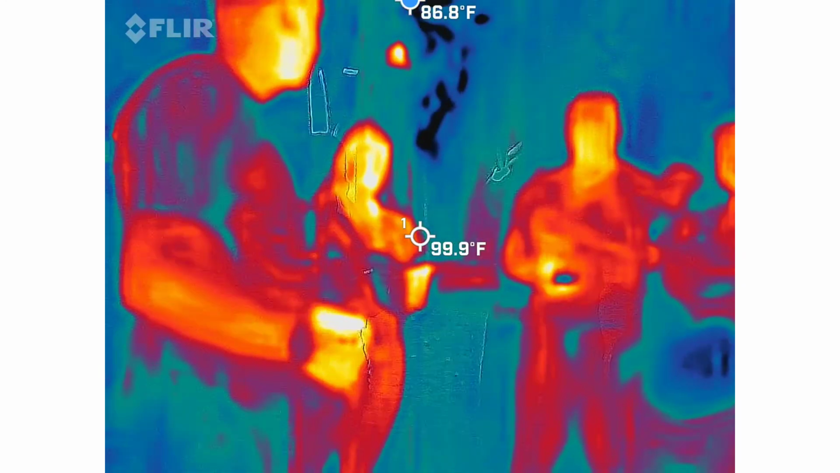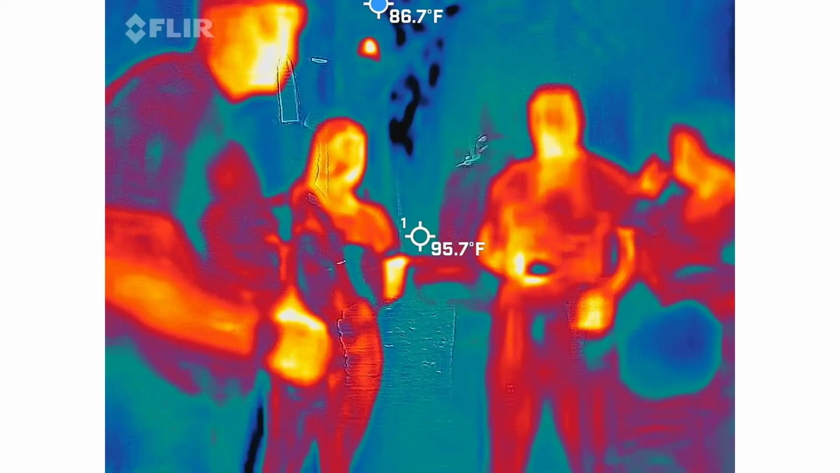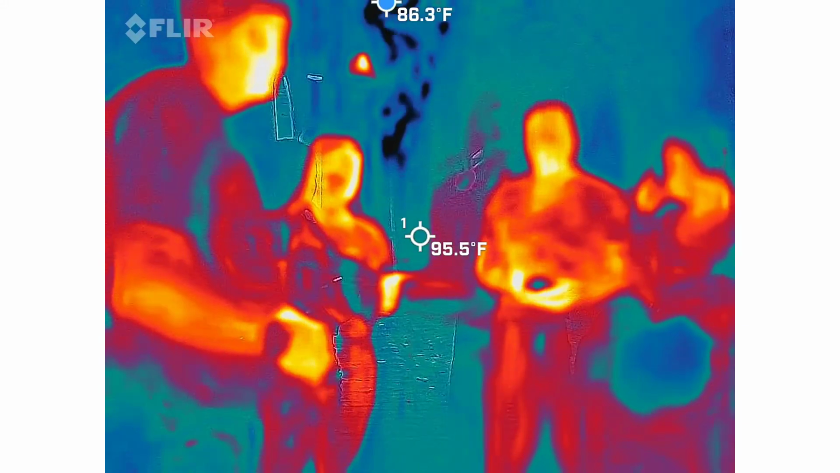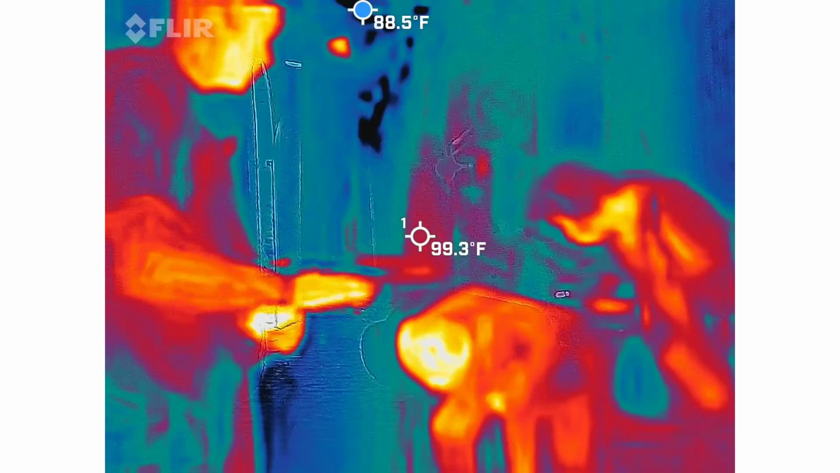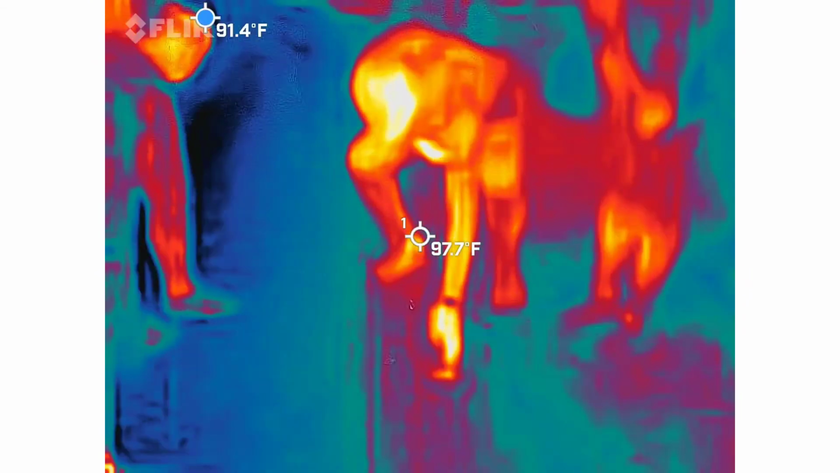I want you to push in your antenna and literally put your device on a brick. I want to see if we get any kind of rating out of it whatsoever. Go ahead and lay it down flat. Let's see if we get any kind of reading out of it.